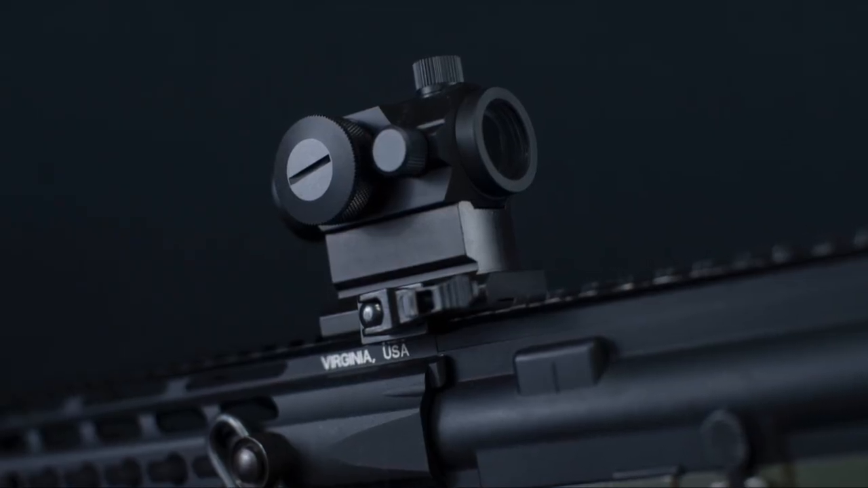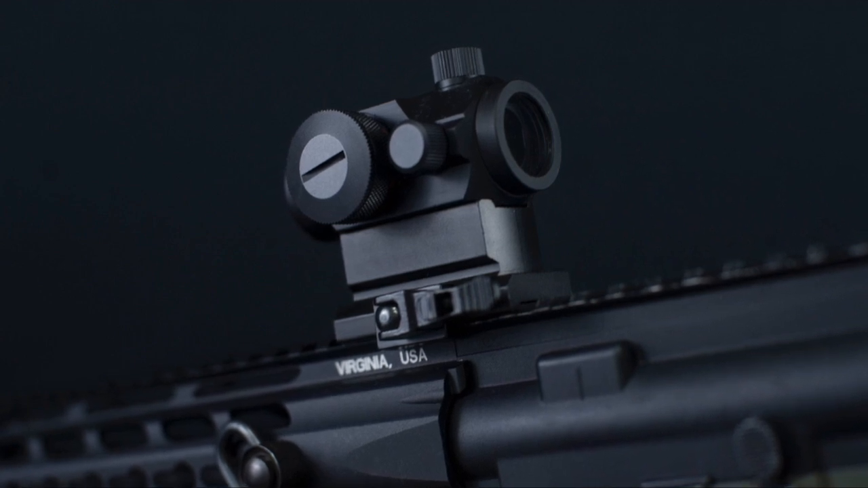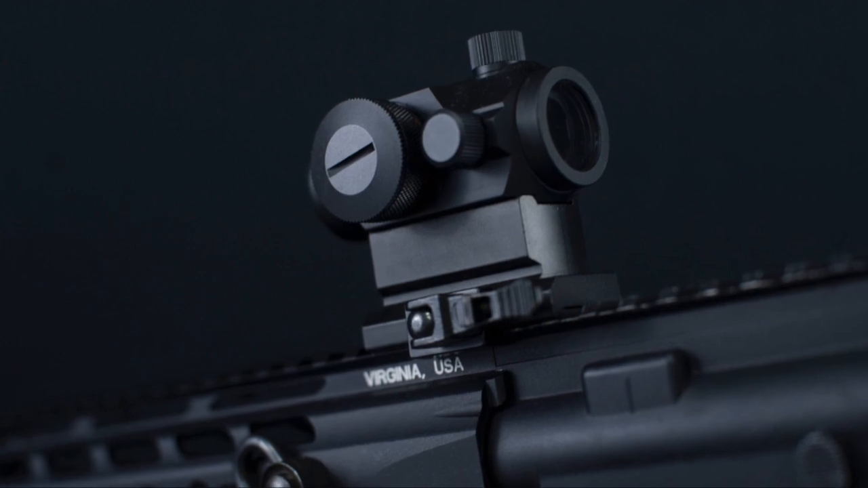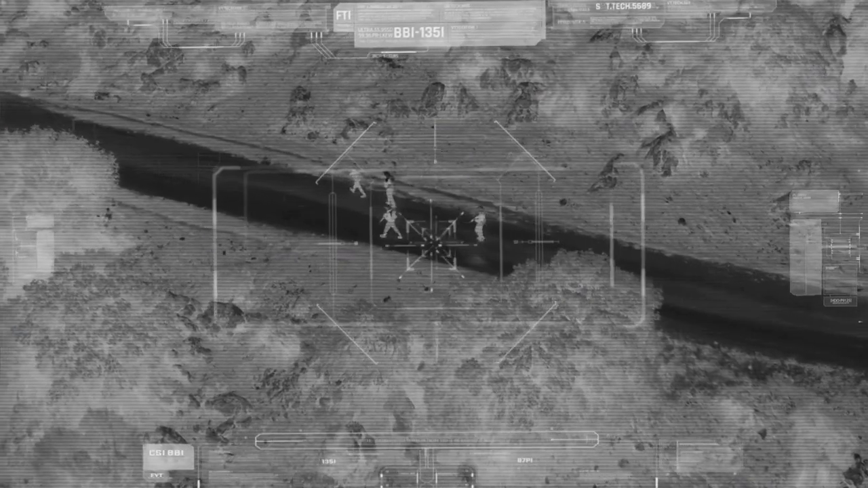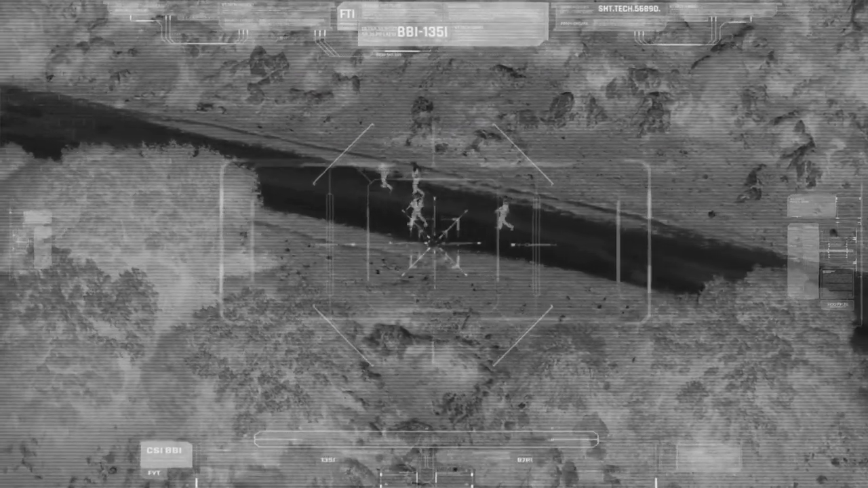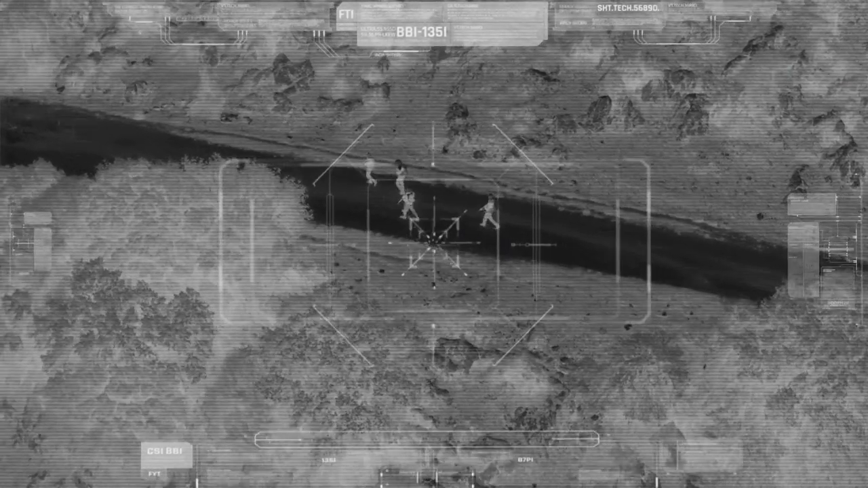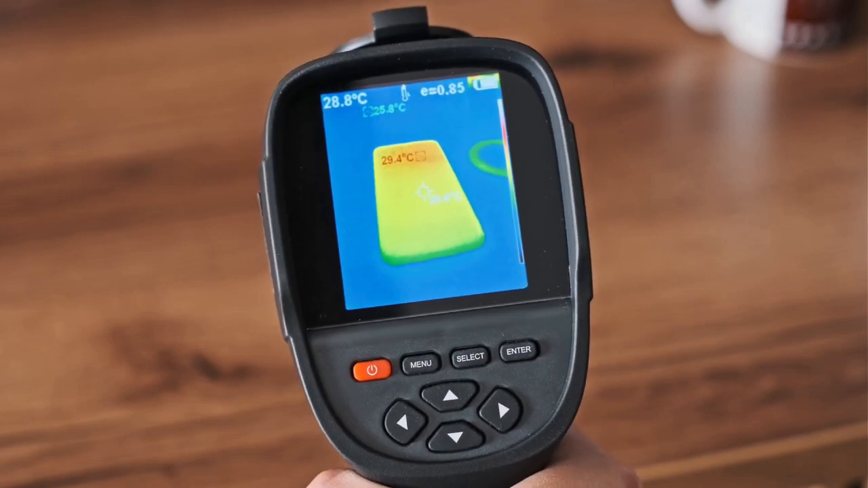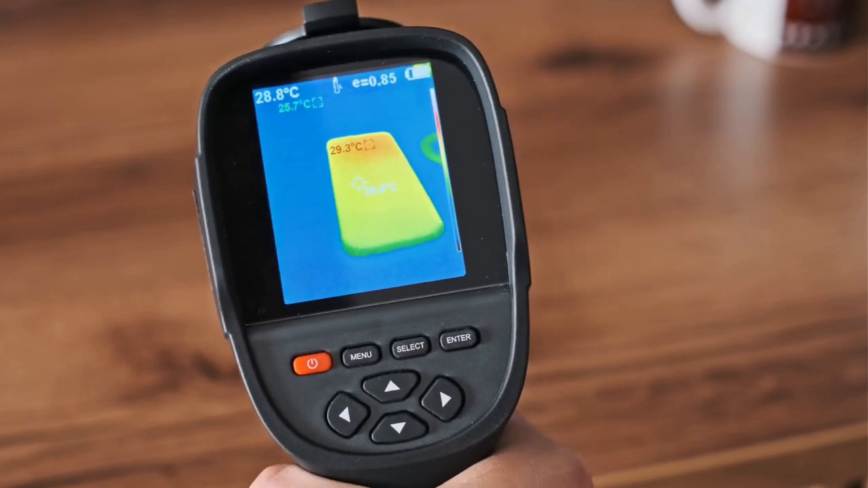Safran's eCautai 2023 is widely regarded as one of the most technologically advanced devices in the clip-on thermal market. Key features: resolution, superior 640 by 512 thermal resolution with exceptional image clarity and contrast. Detection range, cutting-edge capabilities allow for detection beyond 1,200 meters, ideal for long-range surveillance or tactical applications. Mounting mechanism, developed with an advanced universal adapter for effortless integration with most modern night vision devices.